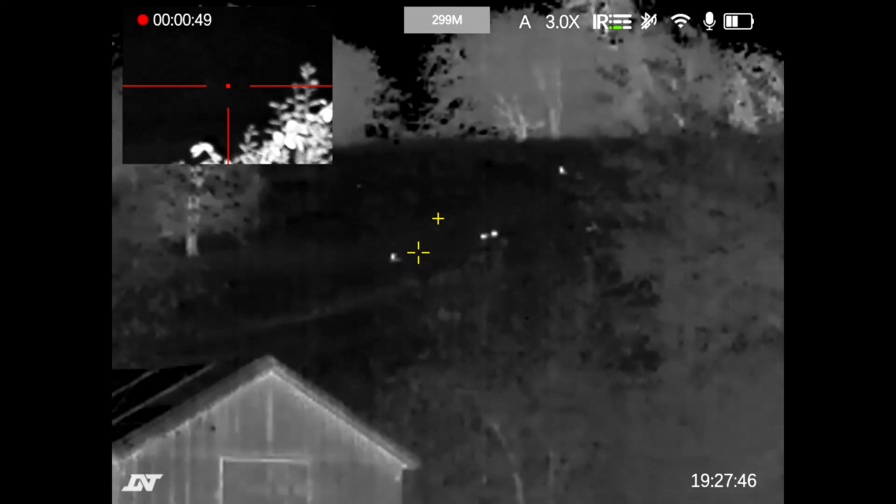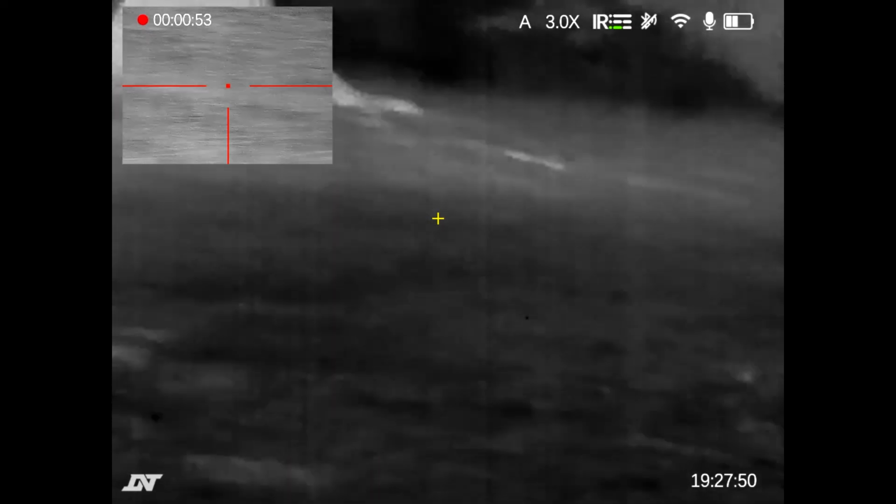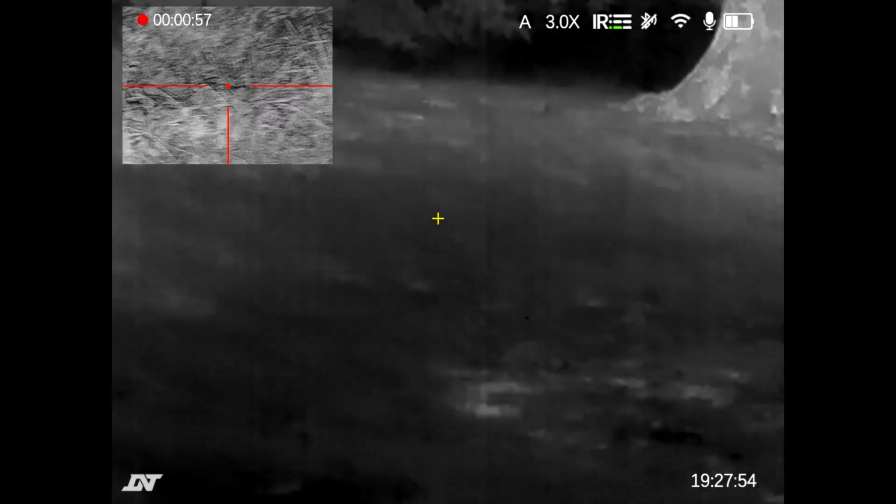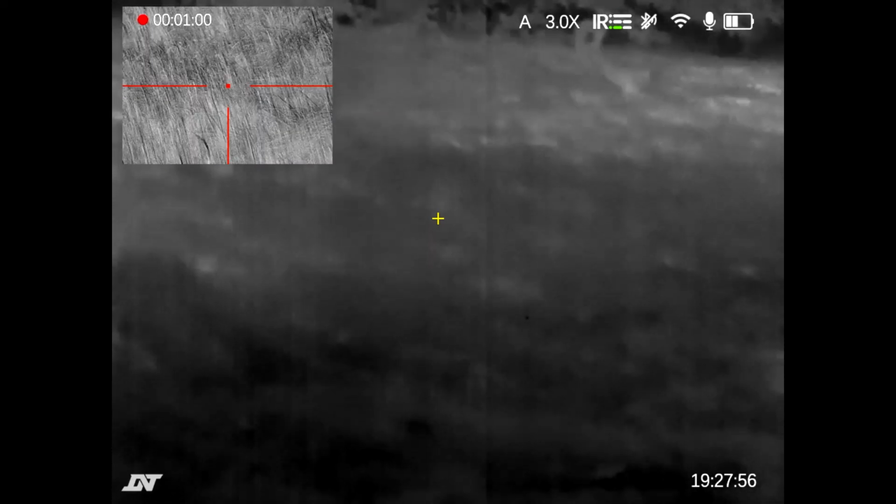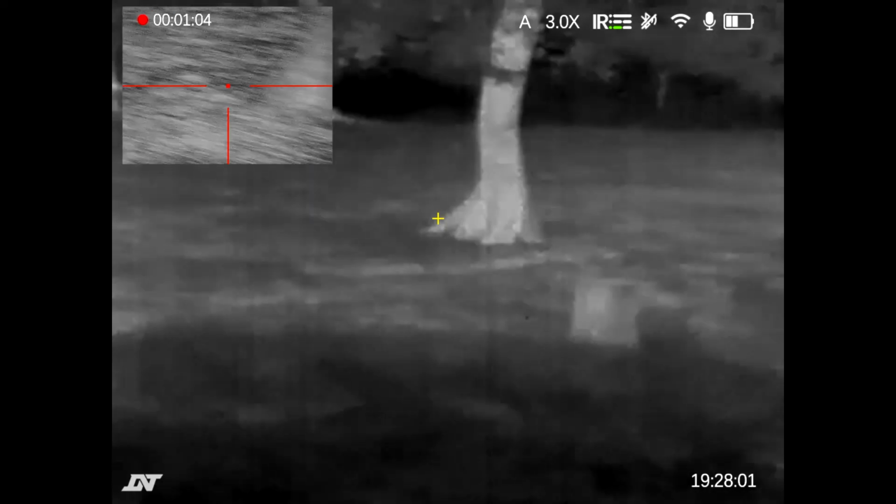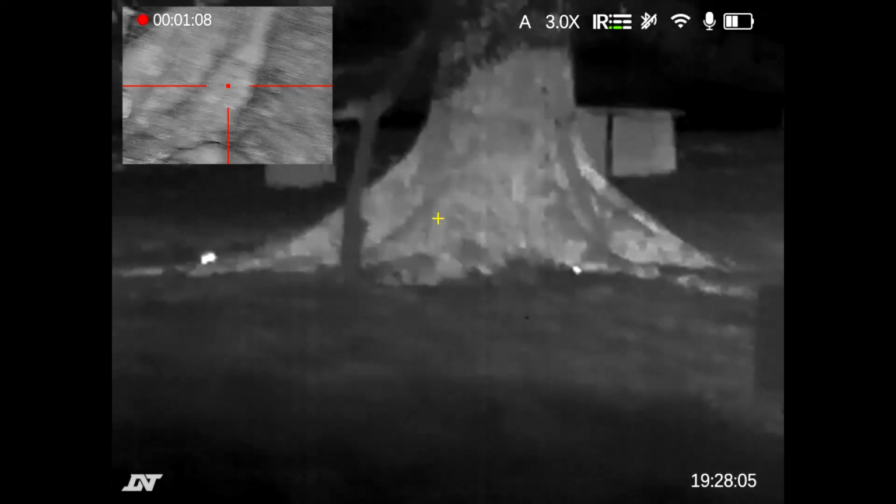Switch off. And there we go. So, I was hoping for some rabbits, but I've already seen some mice, which is just as cool, because that's even smaller targets than a rabbit. There we go.